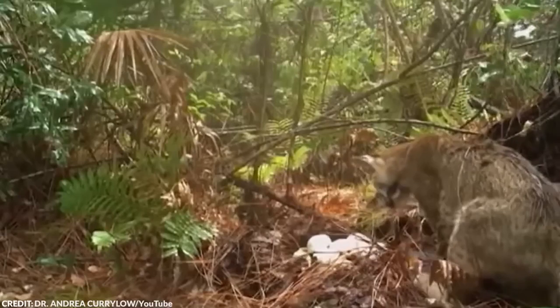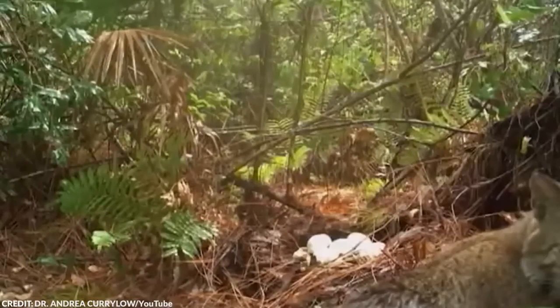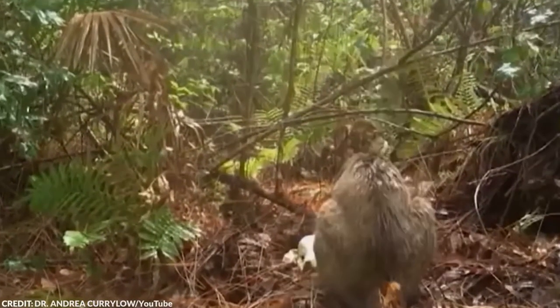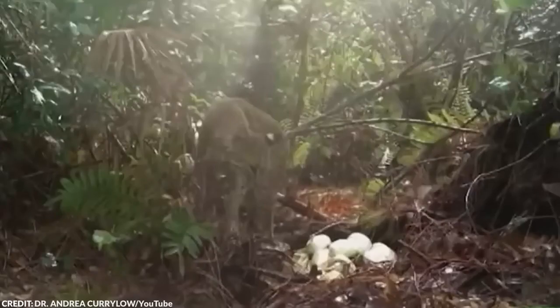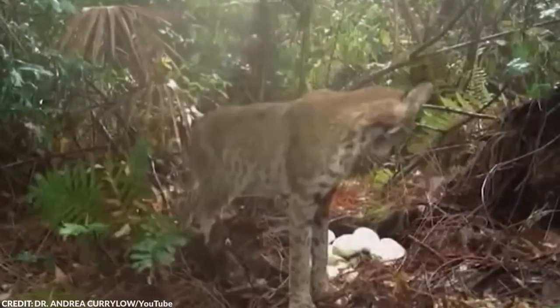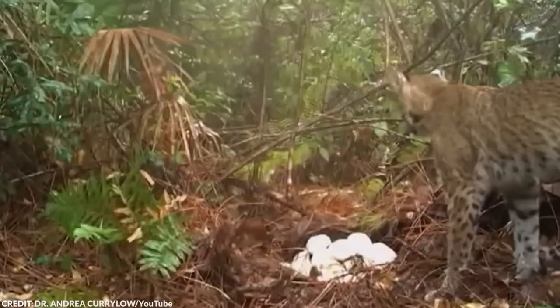A bobcat was captured discovering this python nest for the first time. It appeared very curious about its discovery and looked around to make sure that it was safe. It sniffed the eggs several times and occasionally walked away, perhaps double-checking that their mother wasn't around. Uh-oh, the pythons better watch out for this hungry bobcat. The predator eventually left the site with the intention of returning later.